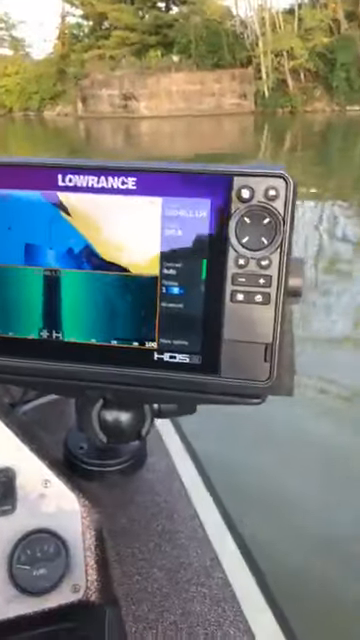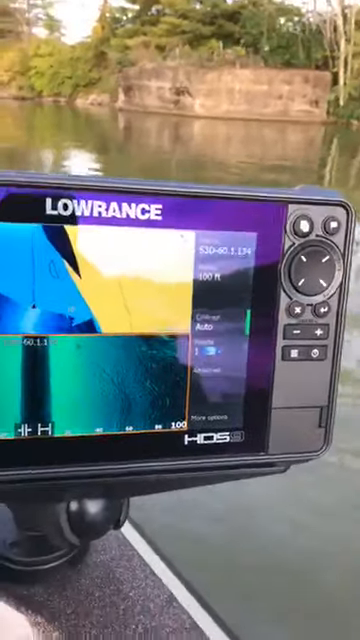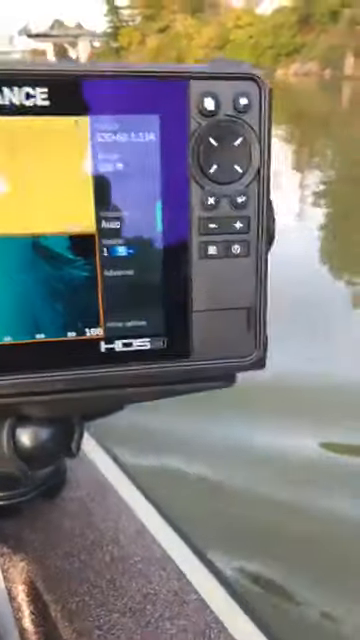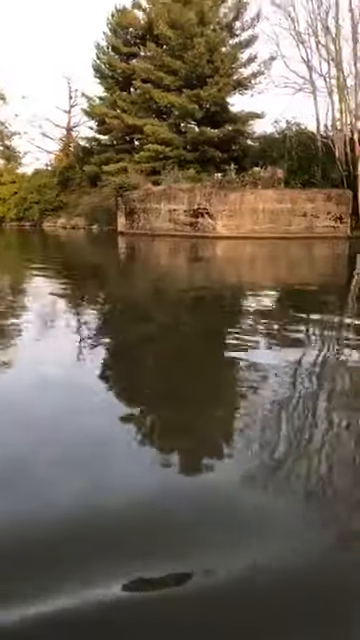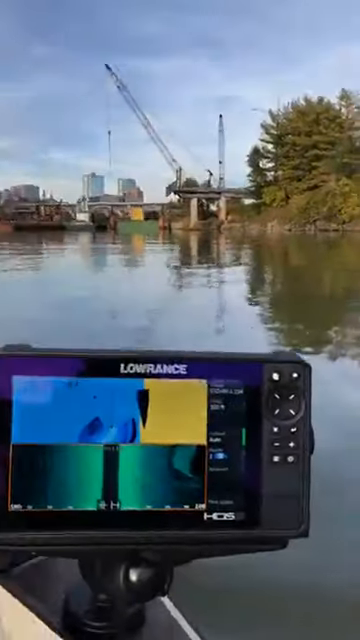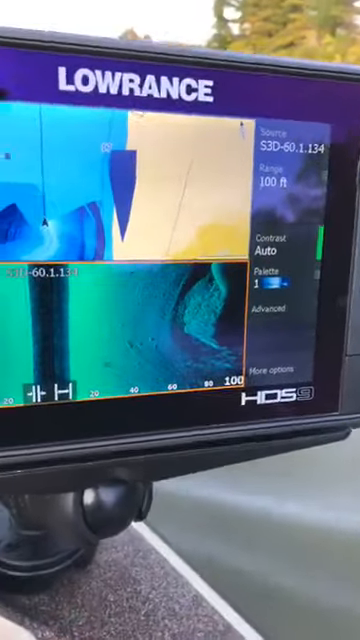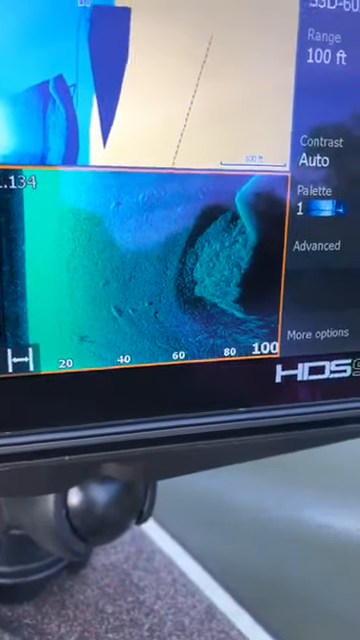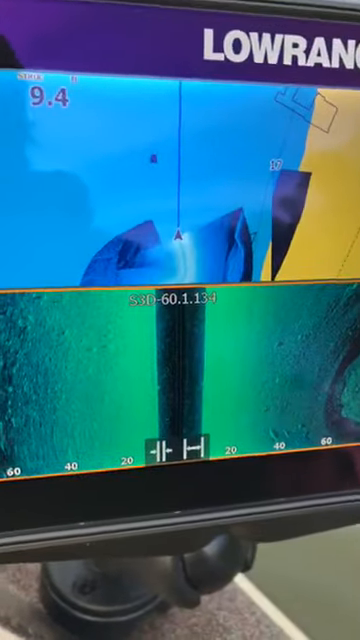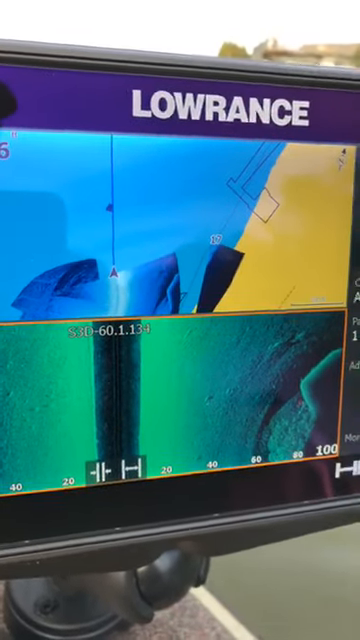So, complete new unit, the HDS Live, thin bezel, more of a glass bridge style. So here you go, I'll give you an actual view. That's basically 60-80 feet away. We got a retaining wall with some cables, barges, but you can clearly see right here on the unit, you can see every detail as it's coming in. So there's some rock and grass right below it, and then you can see the edge of the actual retaining wall, and then again on the structure scan overlay, the detail really doesn't get any better than that.